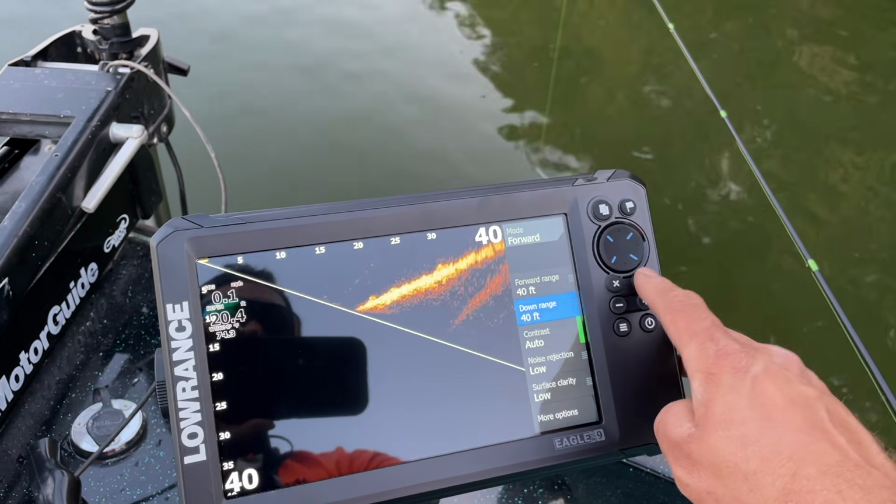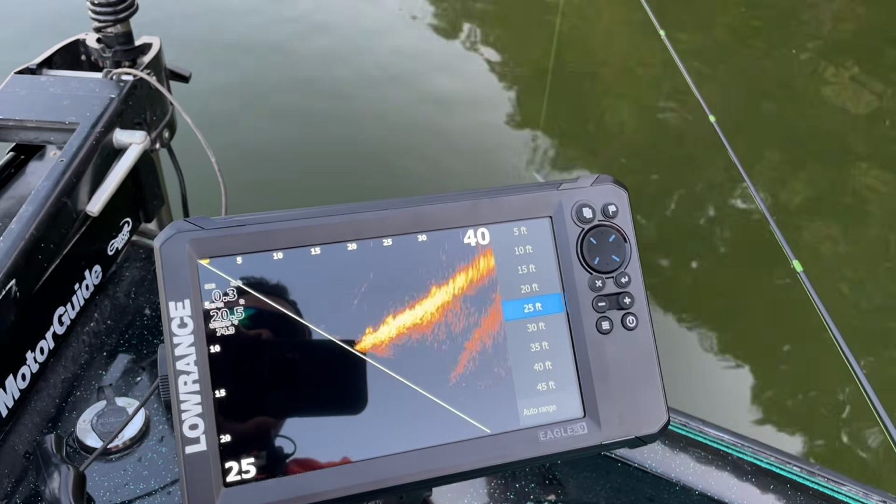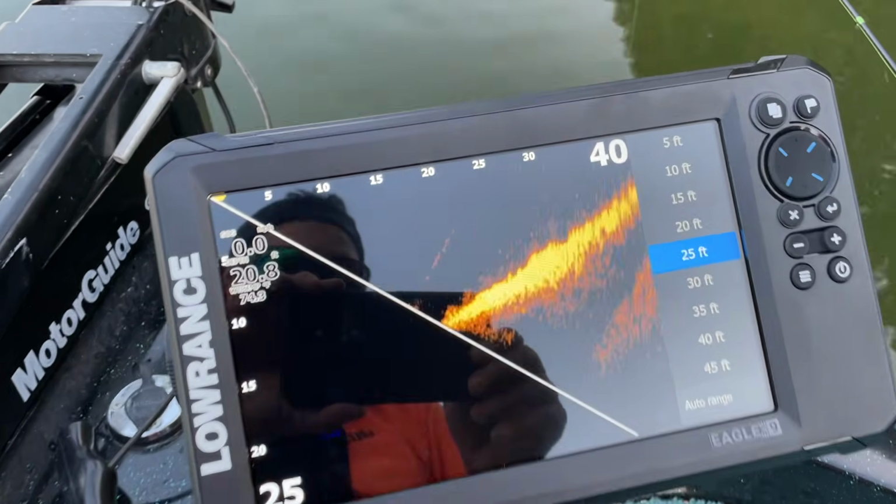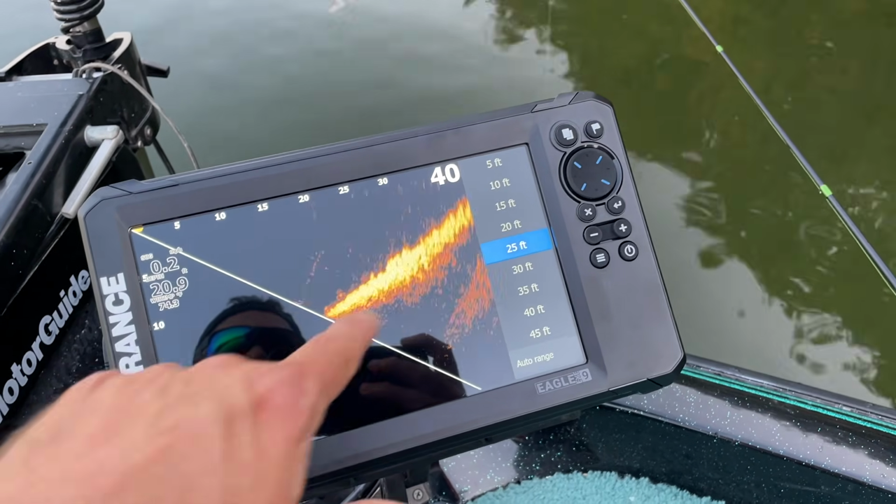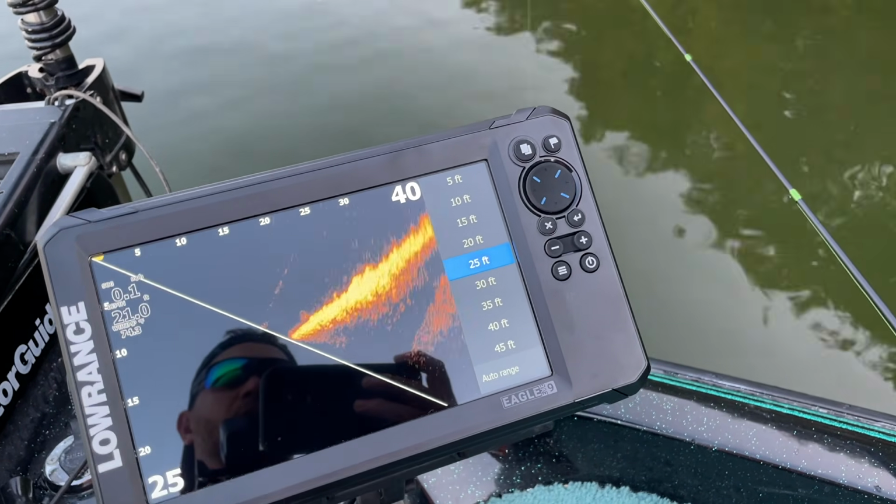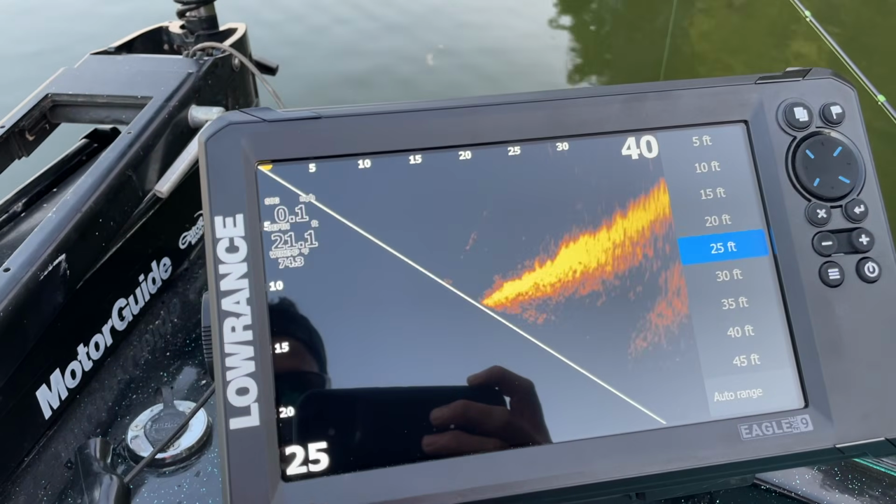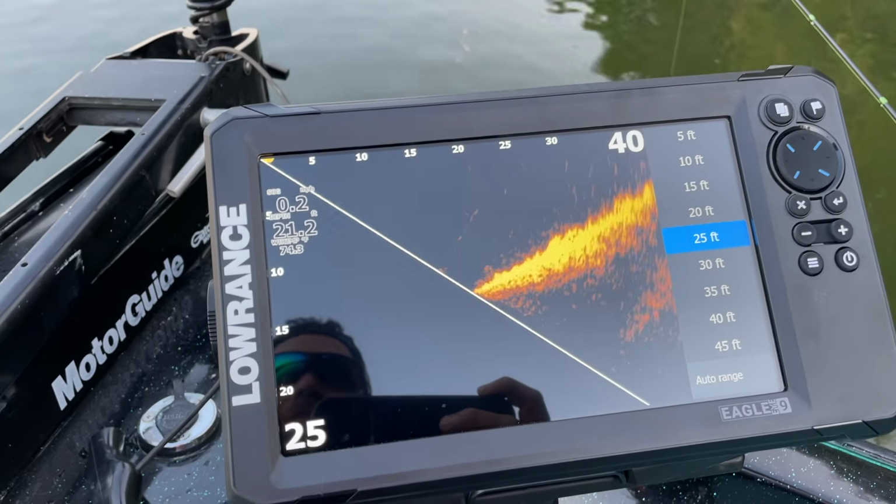And my main goal is to give me as much screen as I can see. Now I can see that brush pile a little better. That's how you can give yourself more view, is by following the depth of the bottom and then however far out you want to see, you'll see more of that screen. So that helps. You do have to keep adjusting it to see as much of the screen as possible.